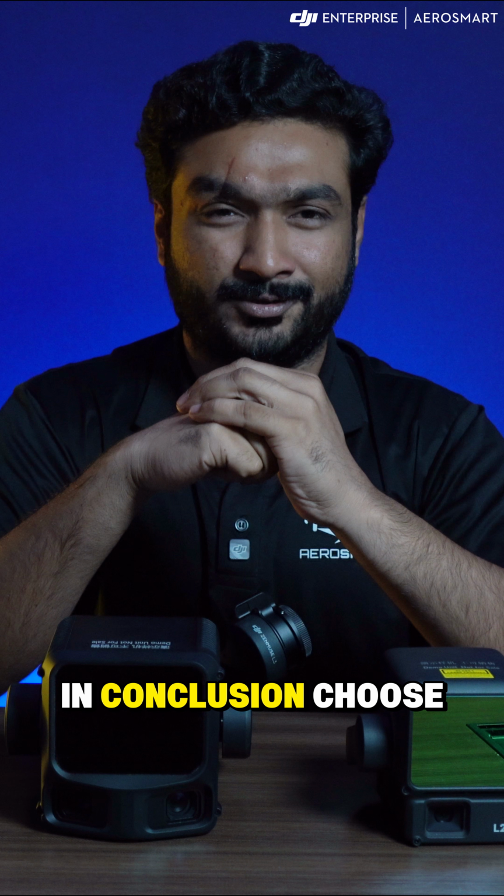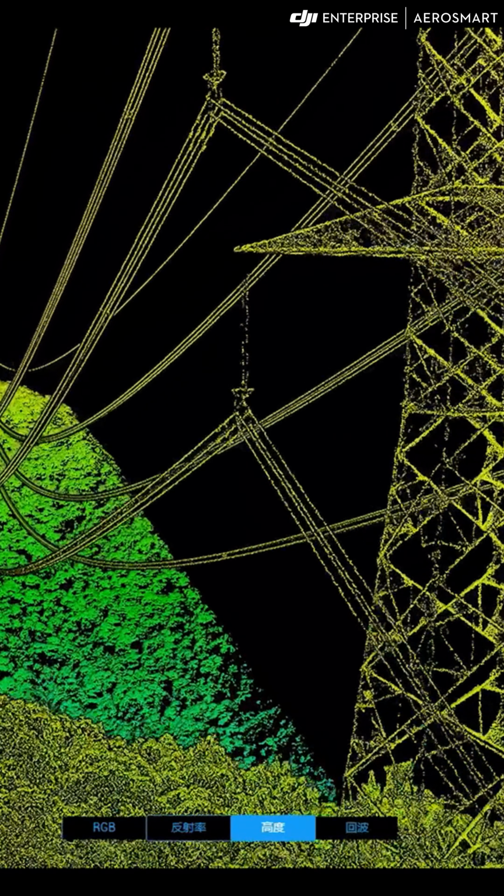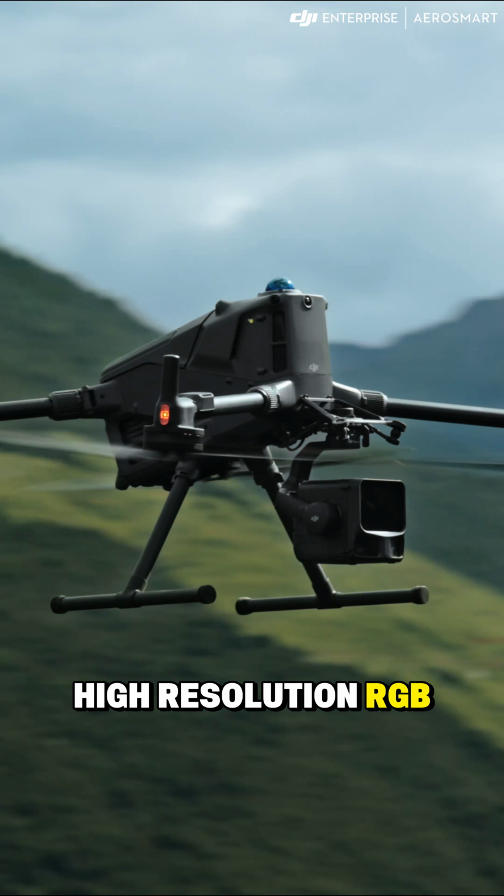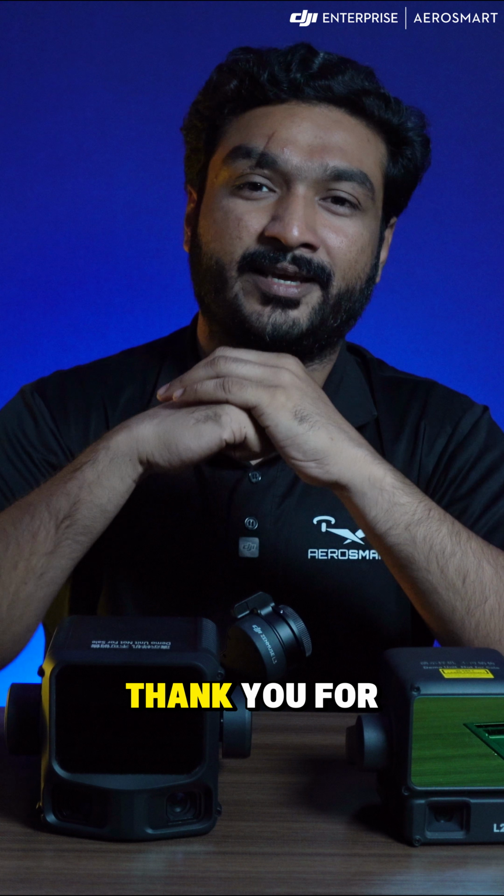In conclusion, choose the Zenmuse L2 if you want a reliable, cost-effective LiDAR for typical survey jobs. Choose the Zenmuse L3 if you need long-range, high-resolution RGB imaging, dense LiDAR point clouds, and maximum efficiency for large or complex projects.